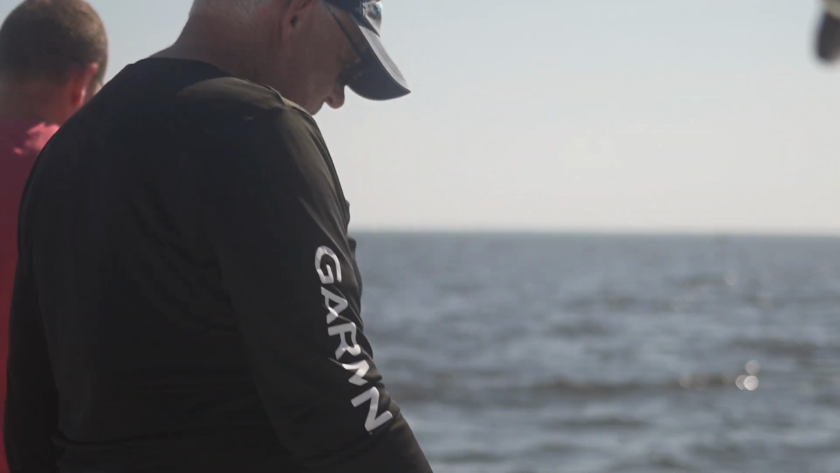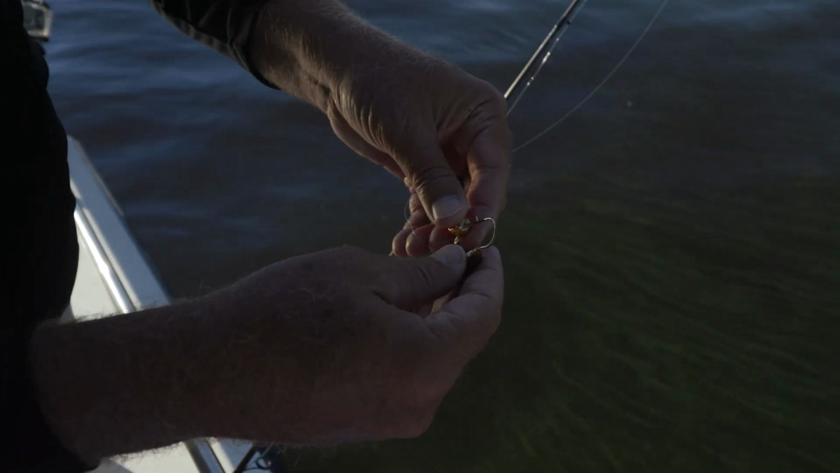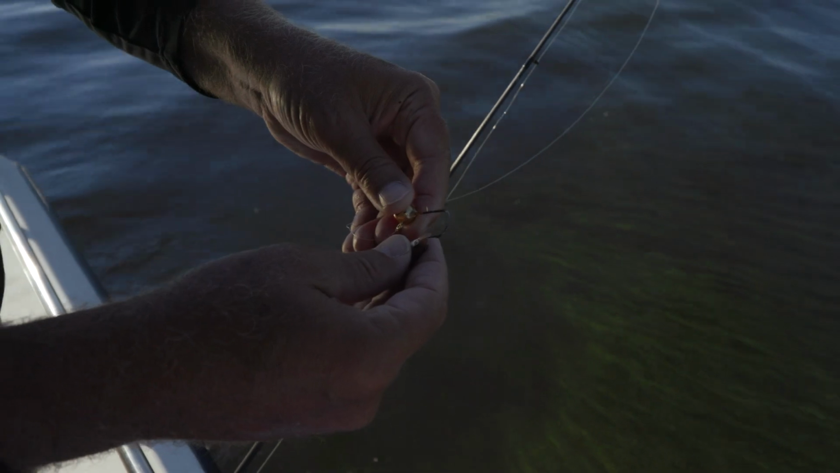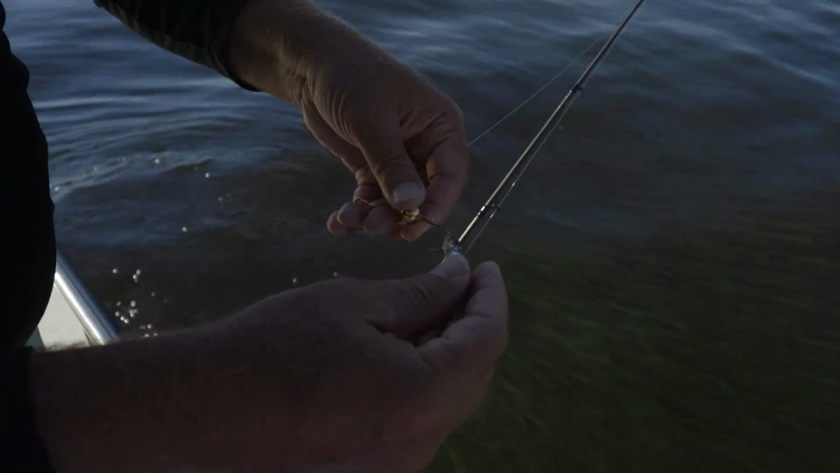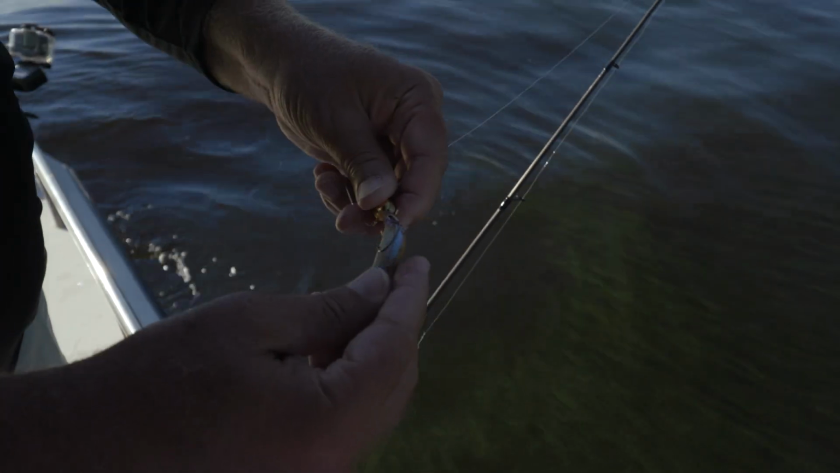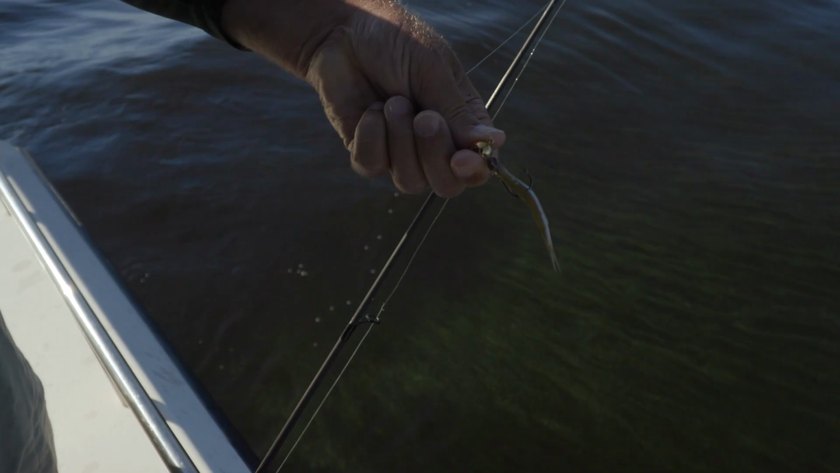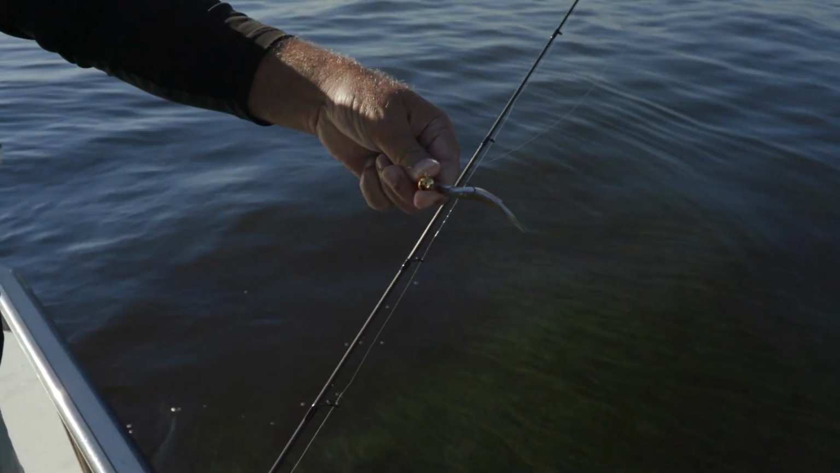So guys, this is how we hook these minnows on. This is a 3/8 ounce jig. Gold jig's a great color here on Lake of the Woods, and you just pull their mouths open. These are frozen shiners from last year's run. And then I just slide it all the way on, bend it a little bit so that it lays flat. And right there, that's the Lake of the Woods style of hooking on a minnow.